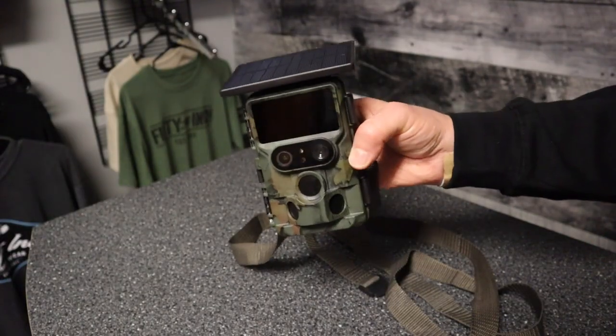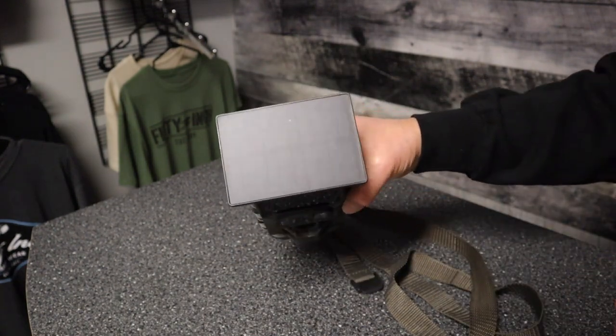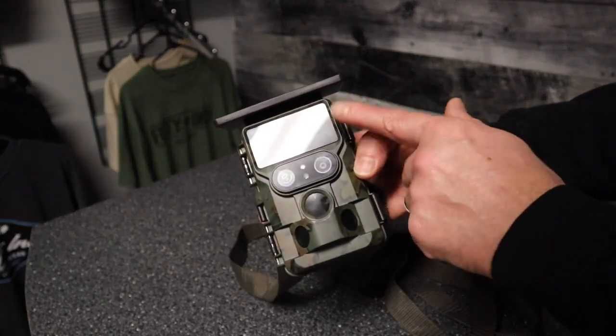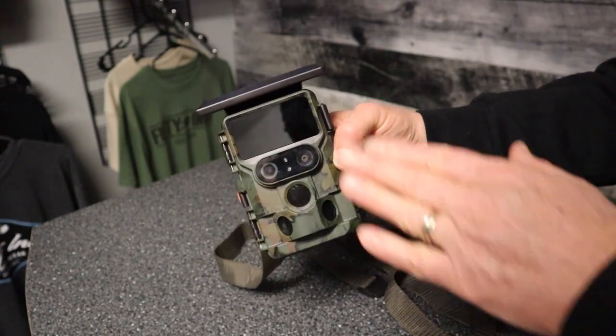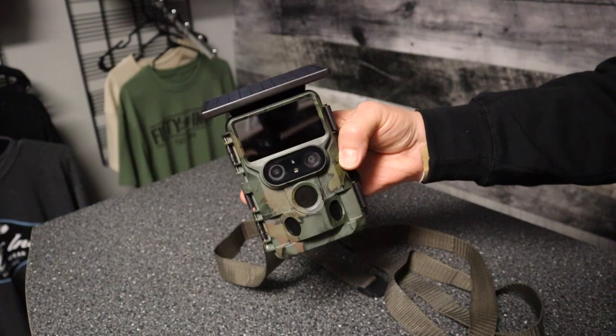Alright, so there's your camera. Let's have a look at the different features of it. First and foremost, we've got this big solar panel on top, and that's what's going to keep that lithium battery charged inside. And behind this black screen here, we've got all the infrared LEDs, and that's what lights up for your night shots. Never had any trouble spooking animals or anything like that. The animals looked right at it, didn't seem to bother them at all.